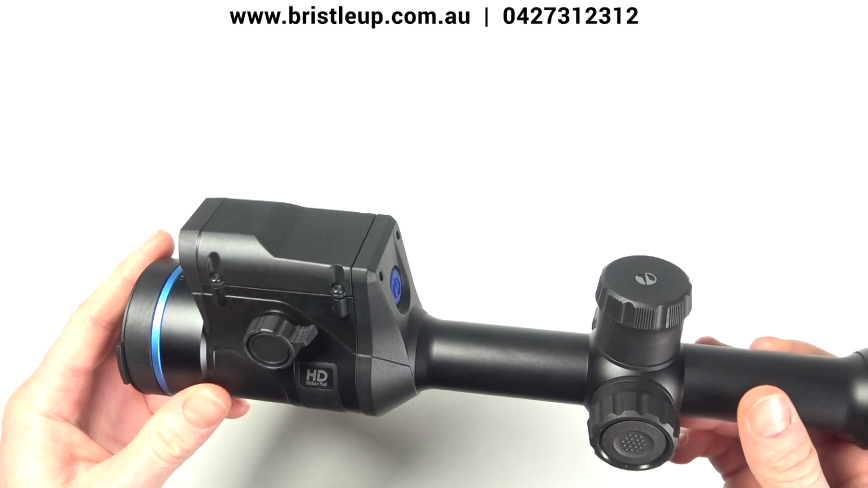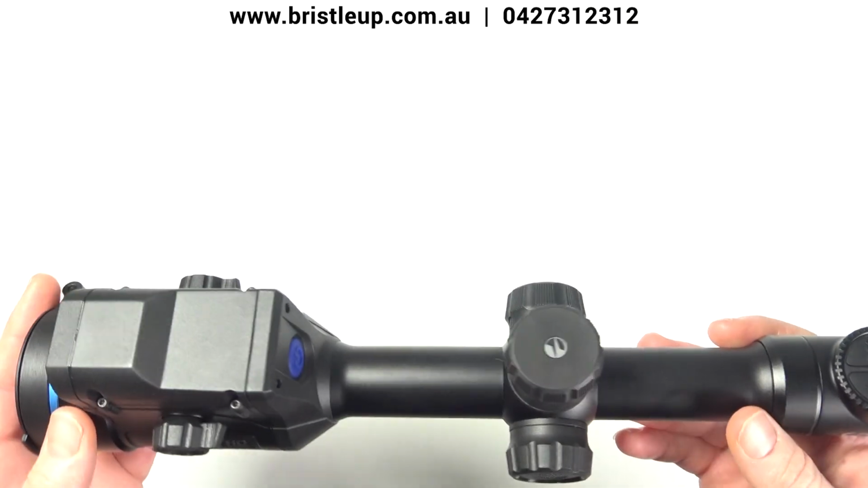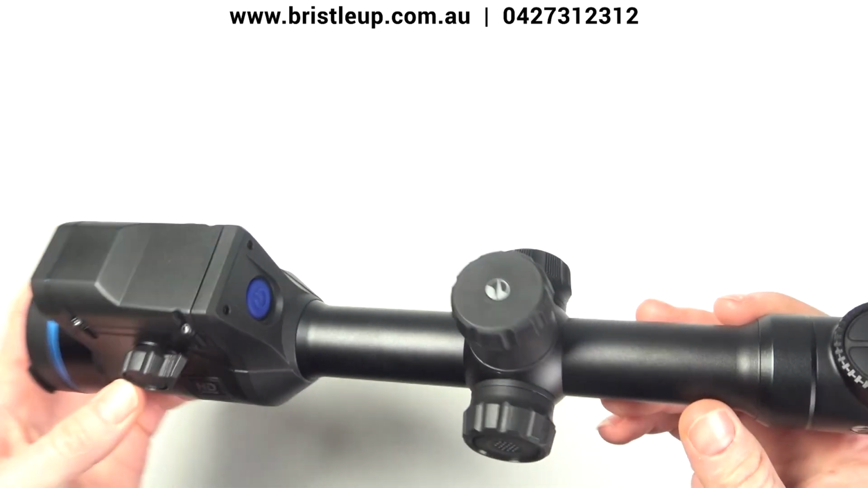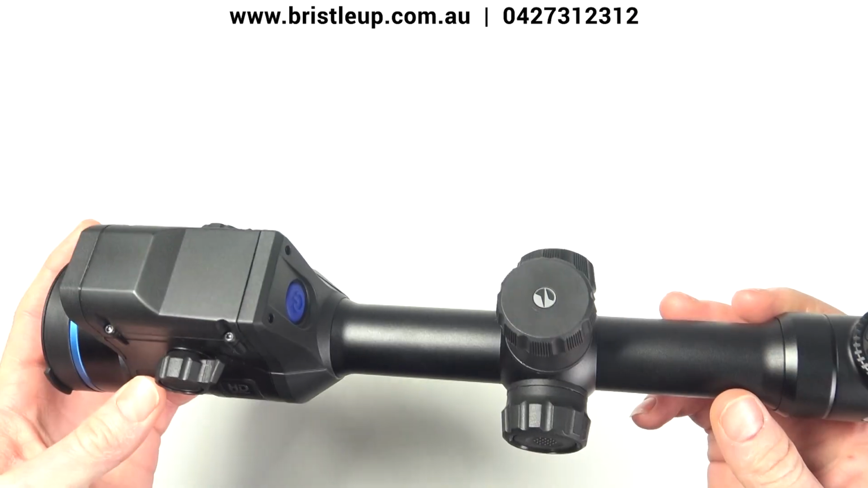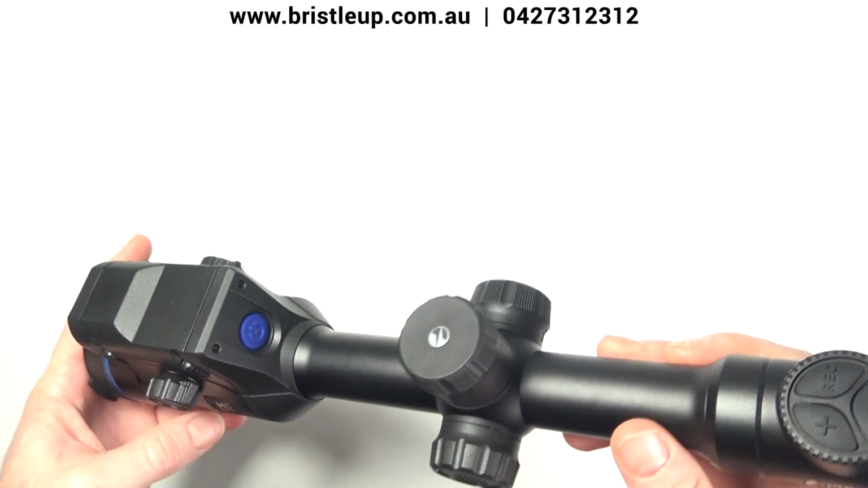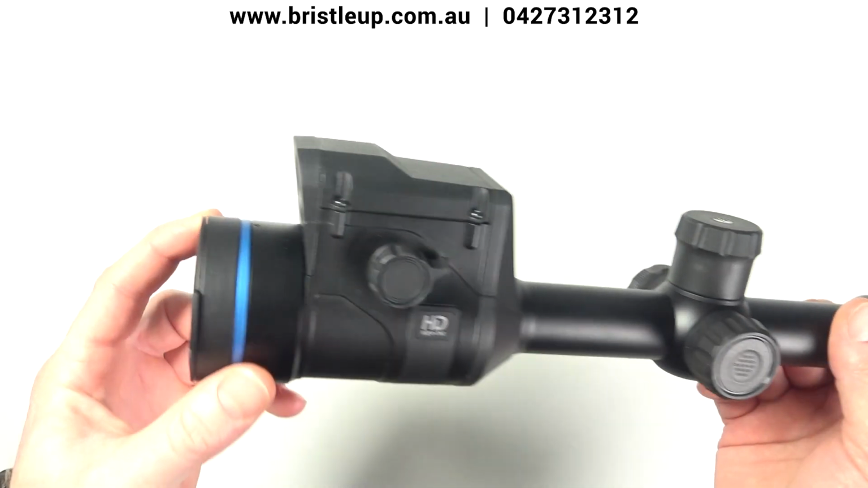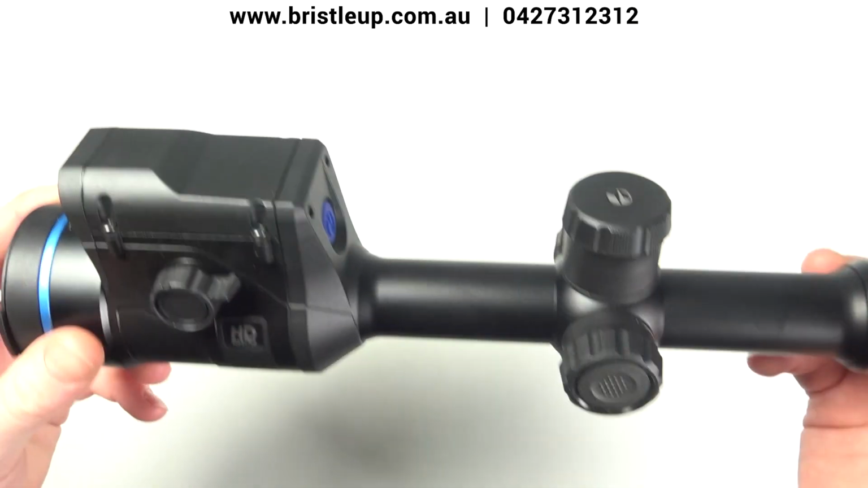Now it does support Wi-Fi through to your tablet or your phone. You can have multiple profiles up to 10, and there's many different reticle options, as well as many different color palettes as per usual. We have freeze frame zeroing and very reliable accuracy.